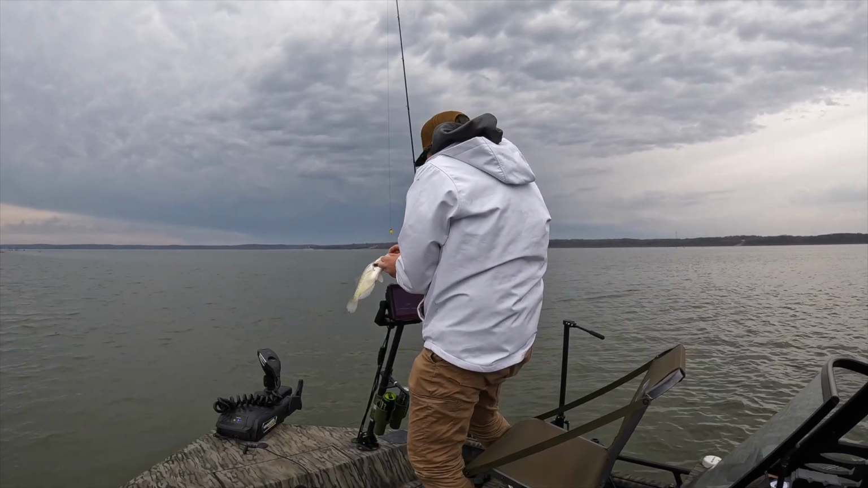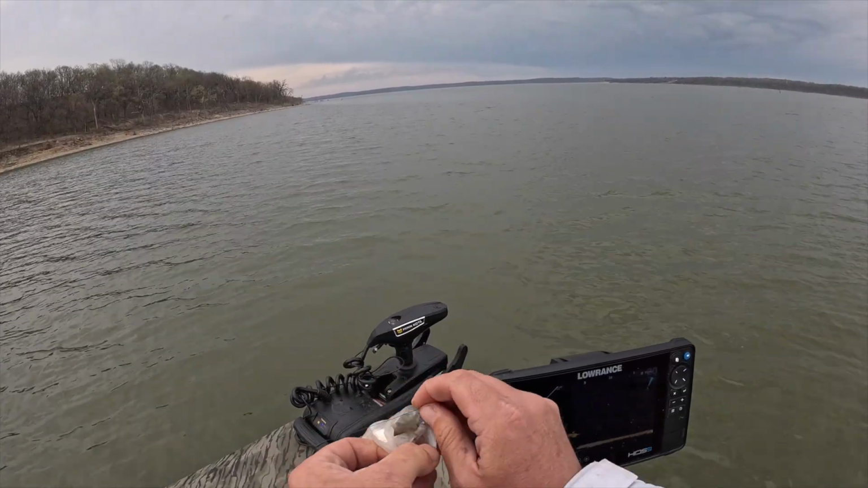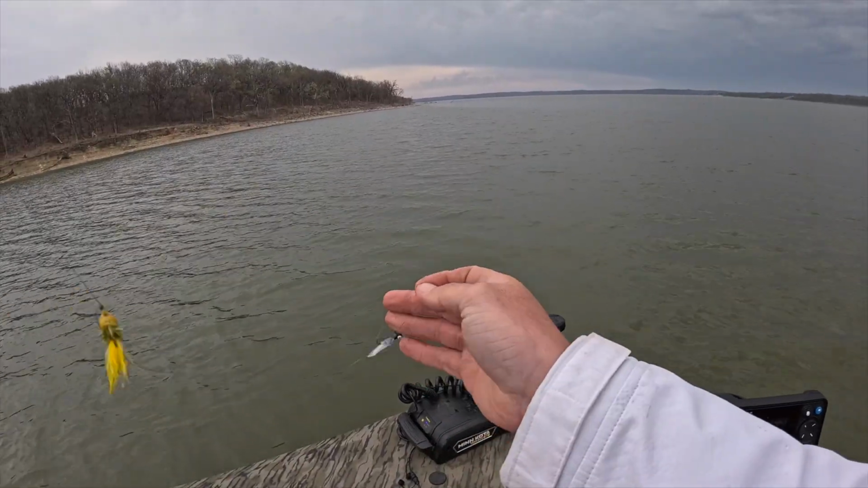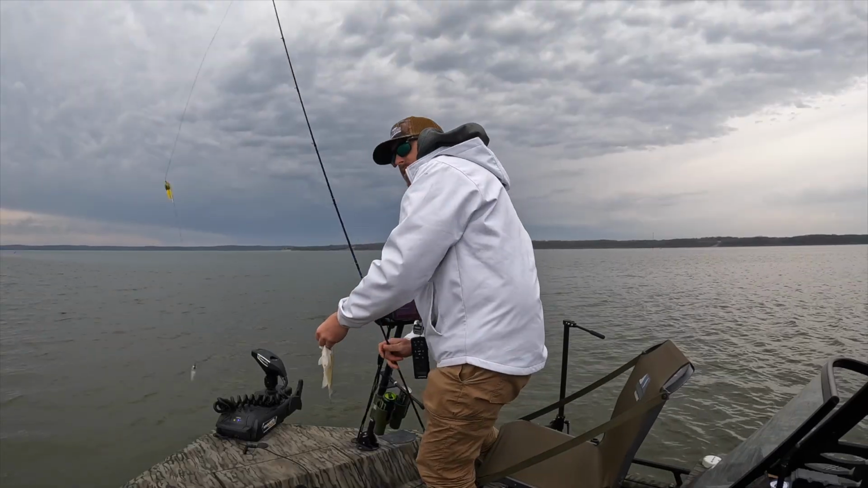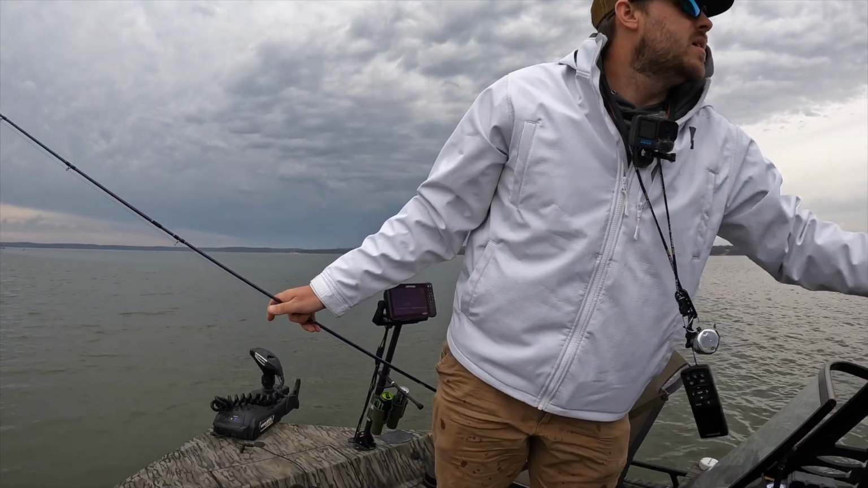They're being really finicky. Right in that top of them. Dang, I set that hook good. Holy smokes. Yeah, I had to downsize. These fish are just being super finicky, so I got a 1/32 ounce jig with a tiny little plastic on it. But hey, there's number 5.